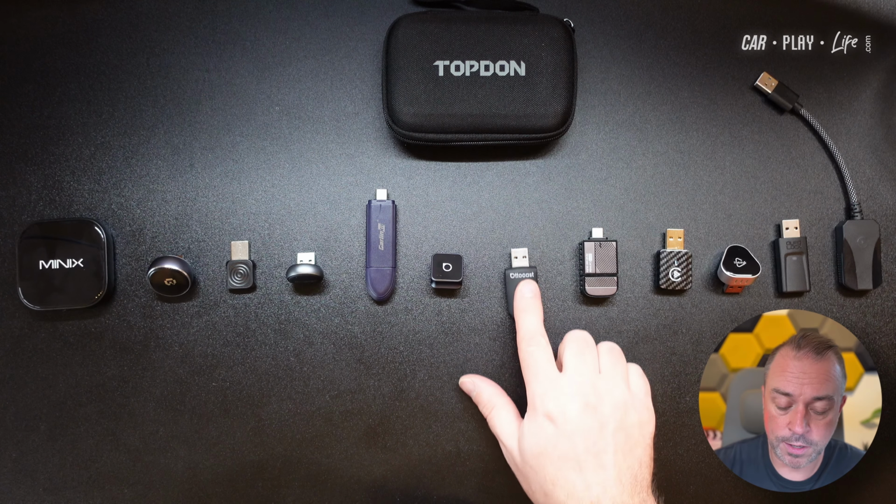Just because of its size. Now, another surprise was its thermal cooling. Turning all of the adapters off and letting them cool down over around 15 to 20 minutes was a big surprise. Basically, the CarLinkit Ultra 3 was one of the hottest, that stayed hottest for the longest, followed by the